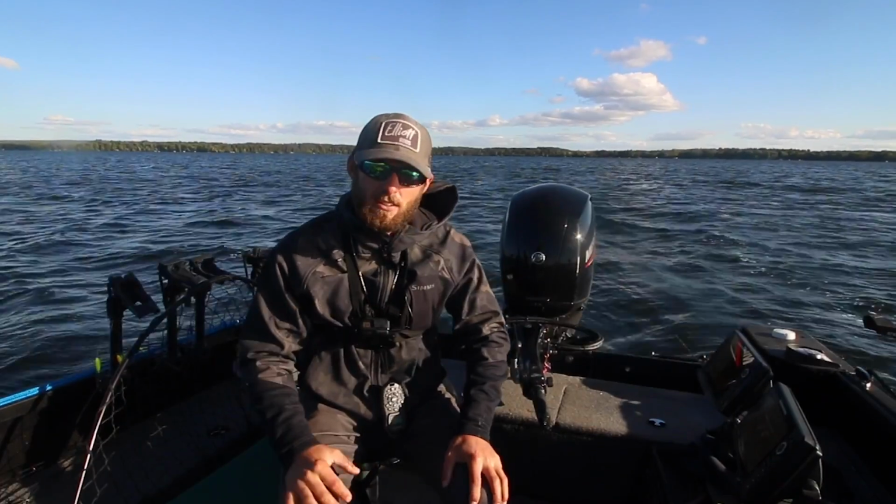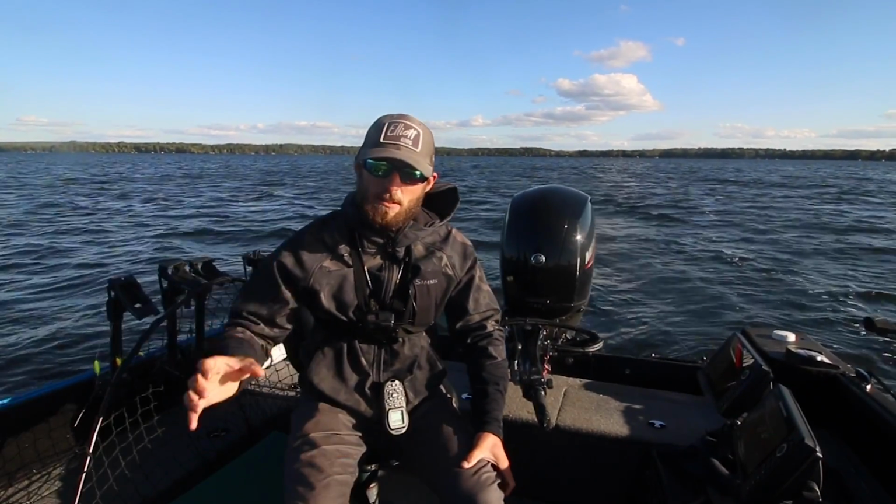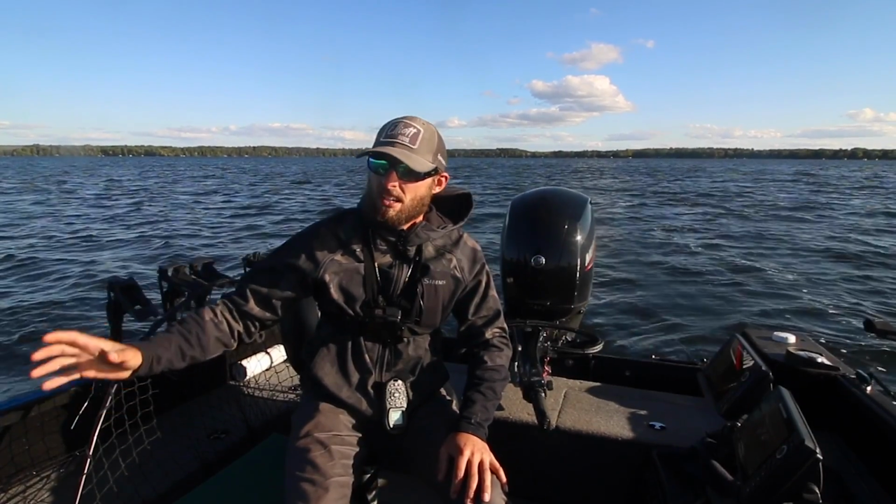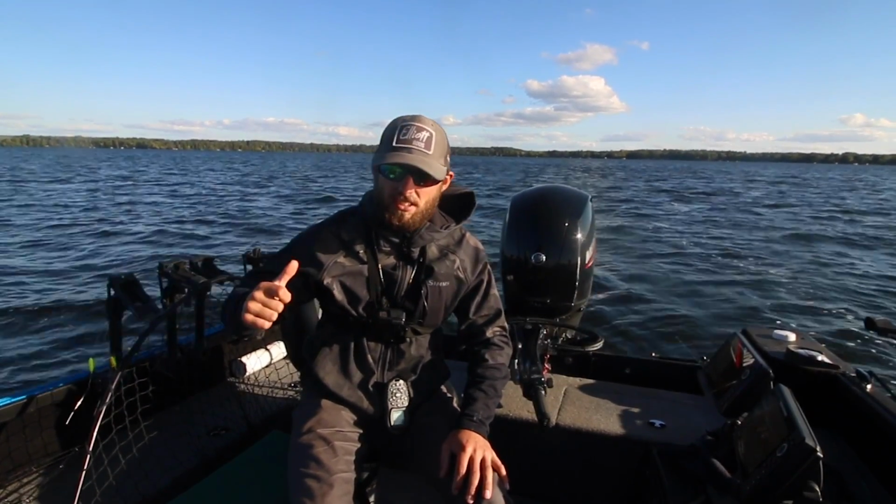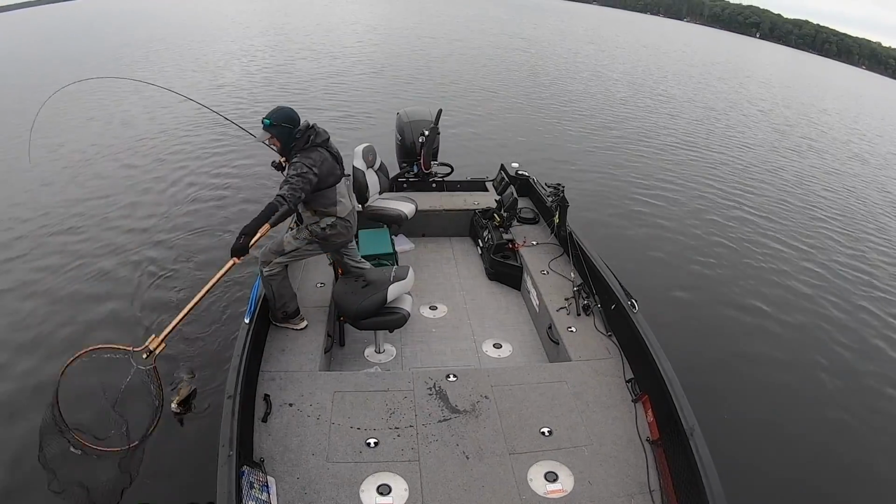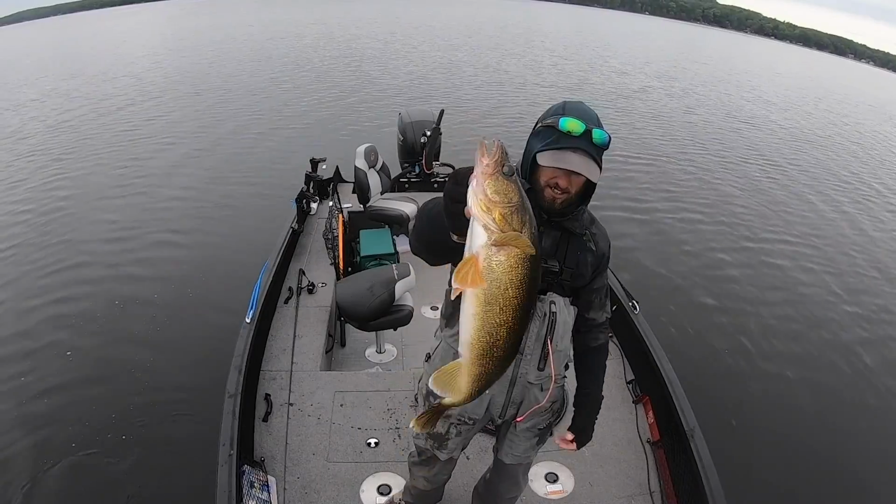So another type of spot I'll fish in this transition period is deep rock humps, right? A lot of these deep rock humps that are 25 to 30 feet. We did a video last week on fishing this kind of stuff. We were pitching jigs, catching a whole bunch of walleyes doing this, right? And these are definitely the easier spots to get on.